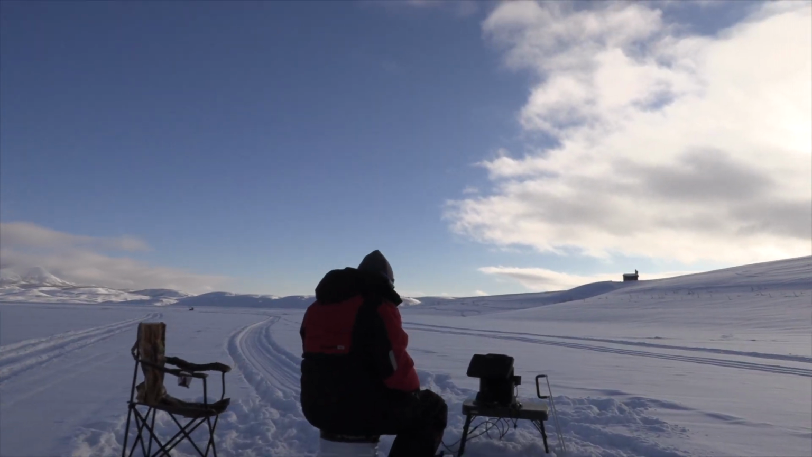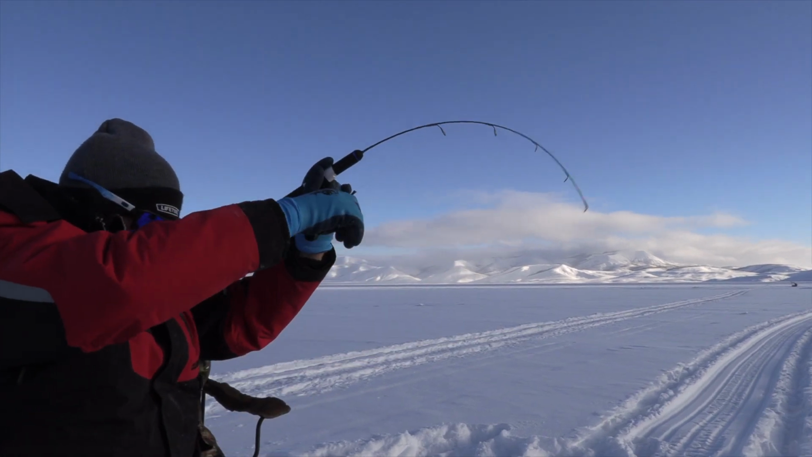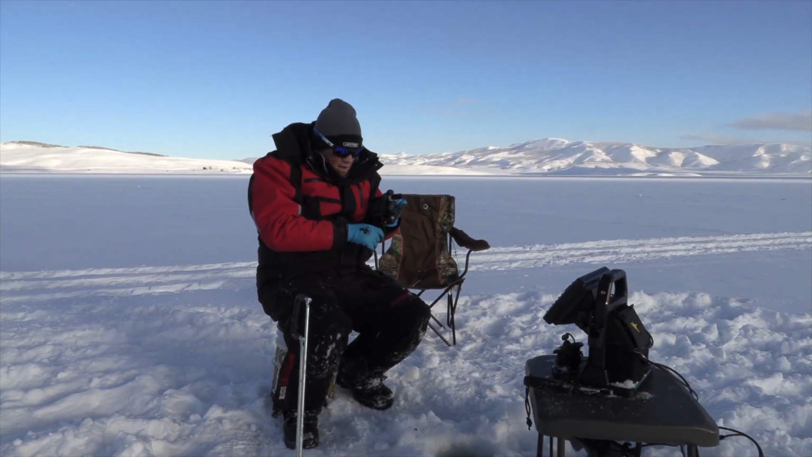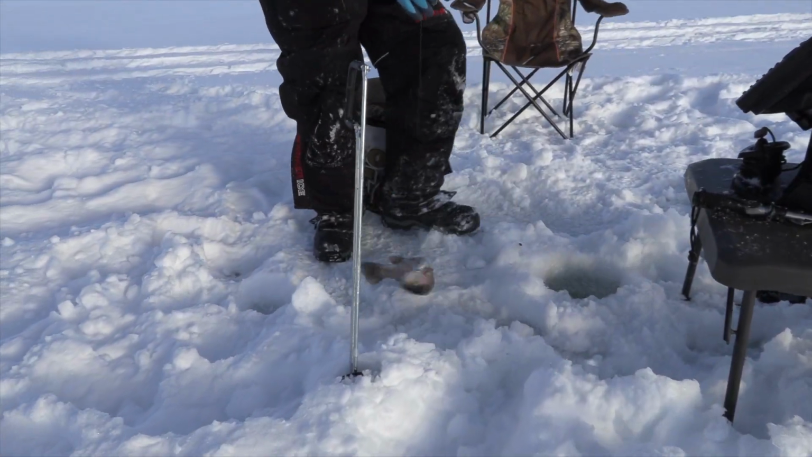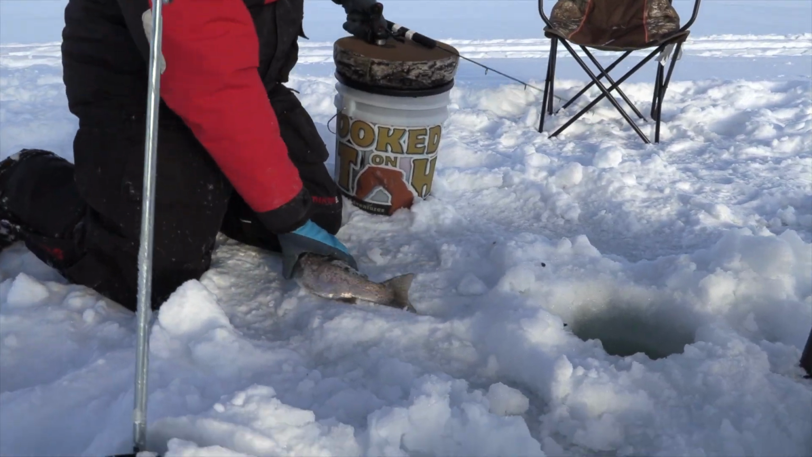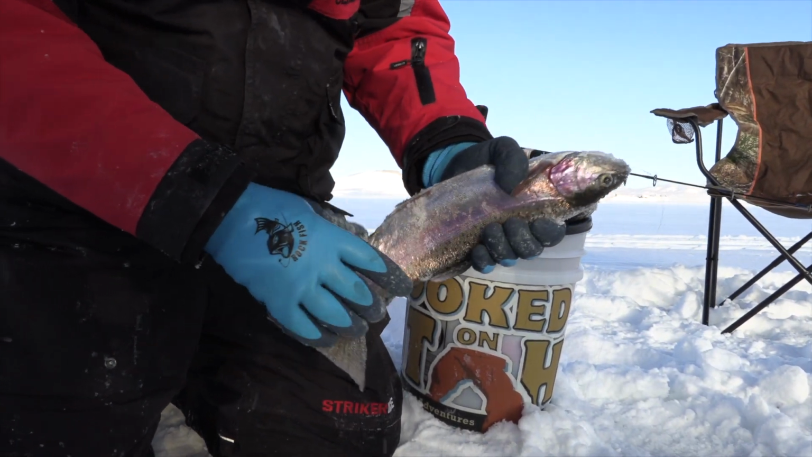This is an aggressive one. There we go. Fish on. Man, this guy came in. It's like I was saying earlier, the fish that are biting, they're rocketing in. And the ones that are cruising the bottom, that's a good looking bow right there. Good looking bow.